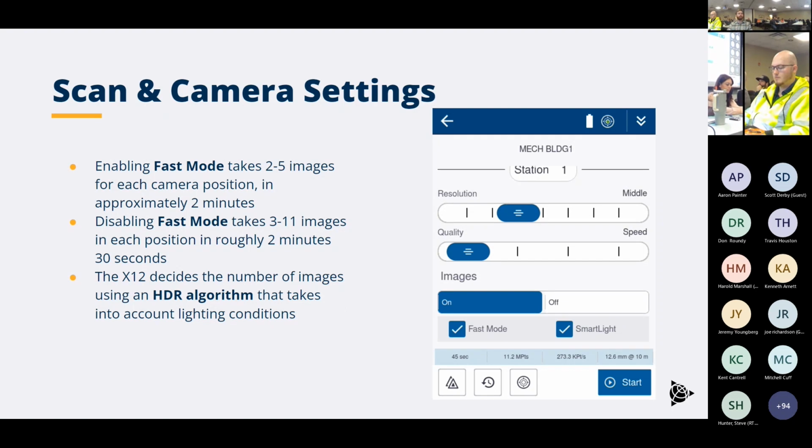Now, as far as capturing the images, again, I've already mentioned this, but all of the images that this scanner captures are HDR. So we can either do fast mode or quality mode. That's just going to determine the number of images that it takes to generate the HDR image, okay? And again, it's going to have an algorithm on there that's going to decide how many images it's going to take depending on the lighting of your setting, right?